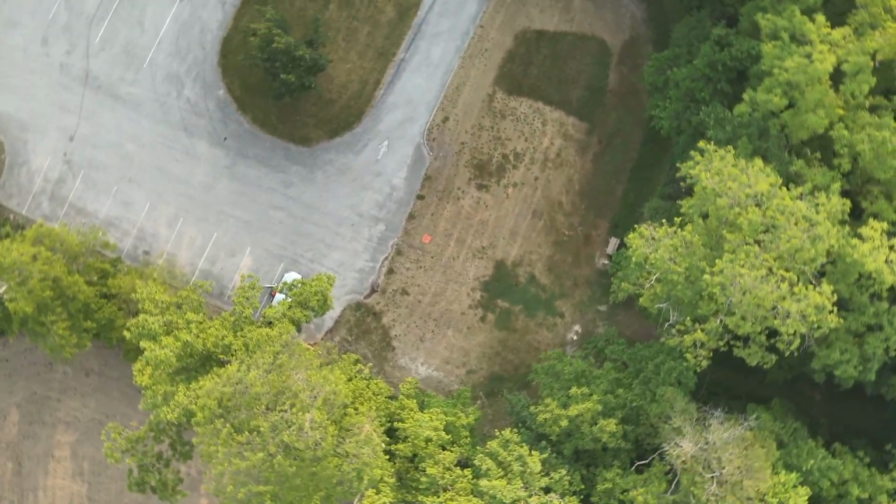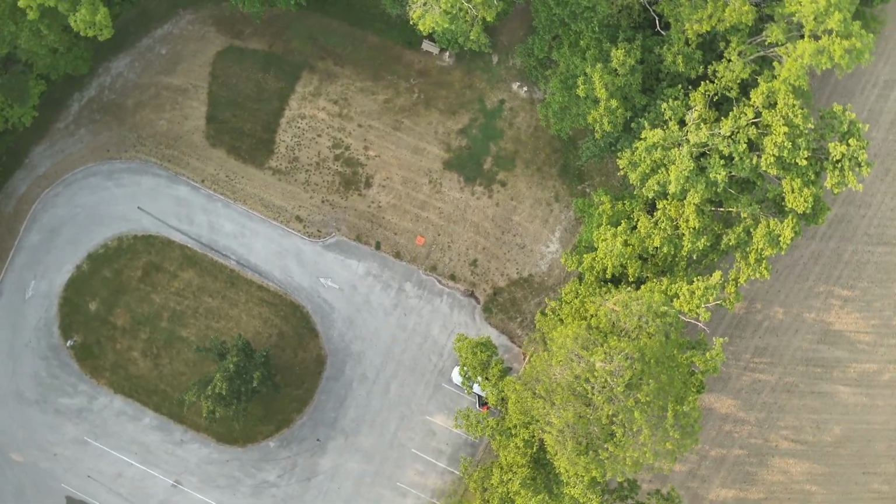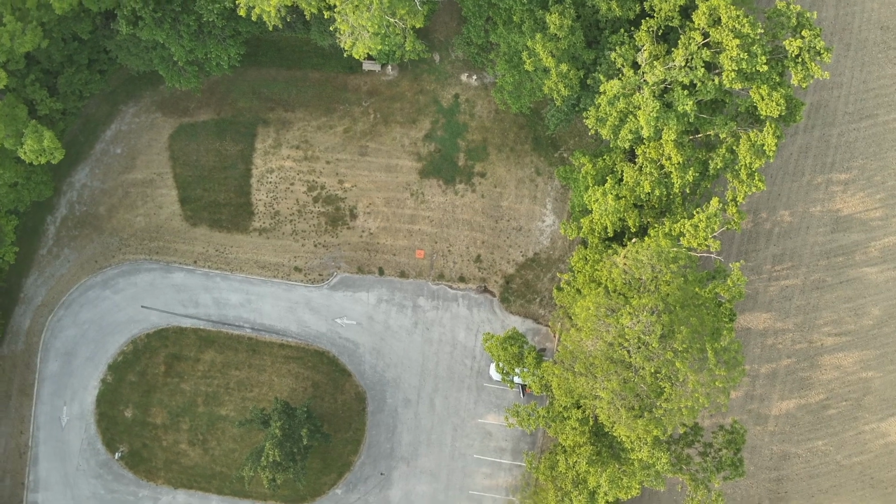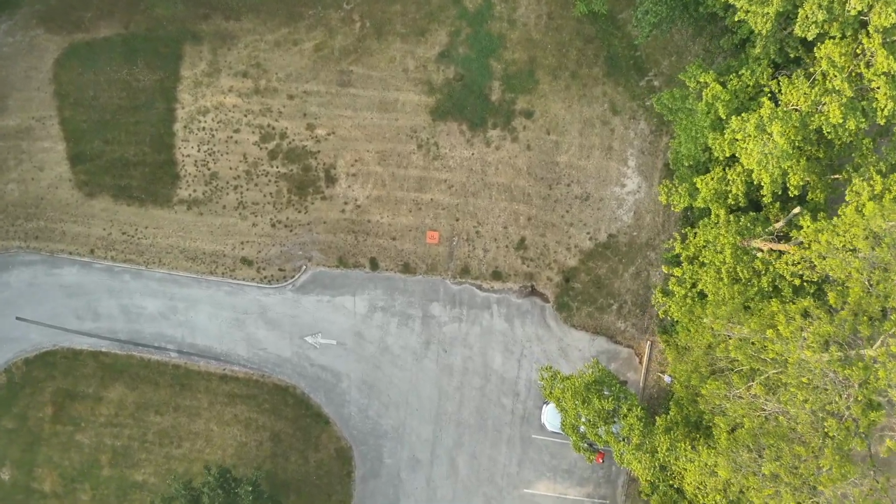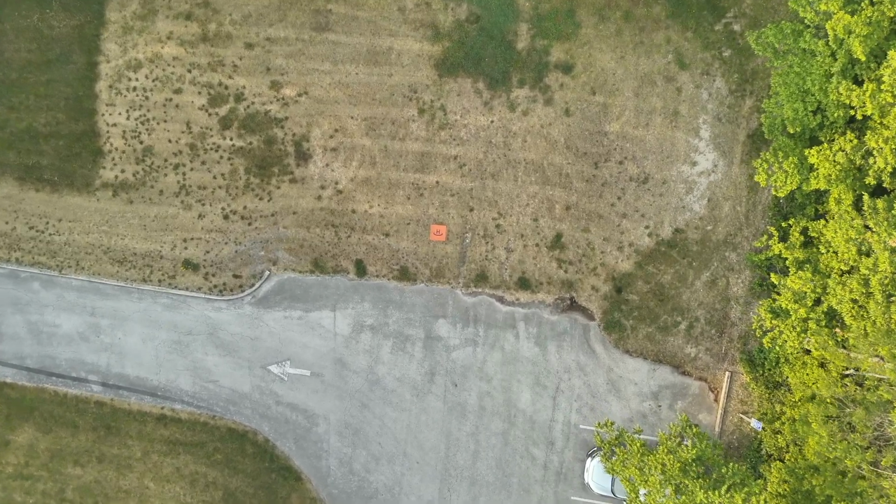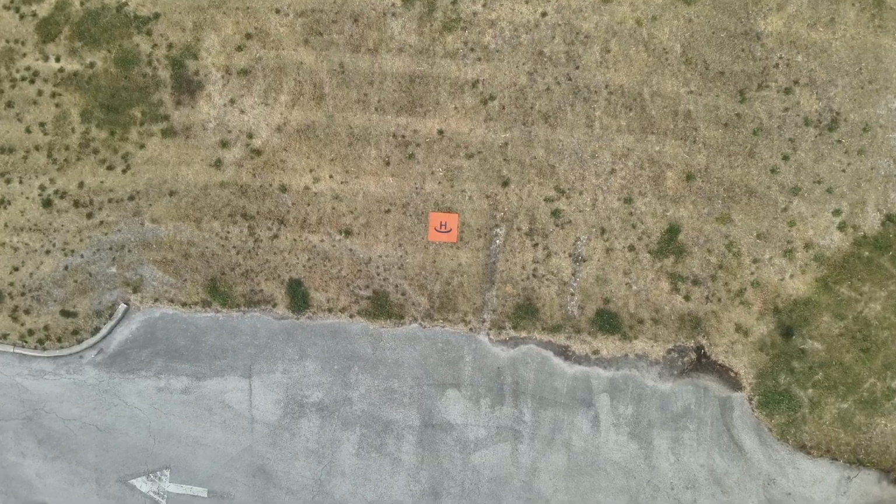You can see the antlers. Kind of a mixed time right now. I'm impressed that the drone does so well in picking out the deer, even though the temperatures have drastically warmed.